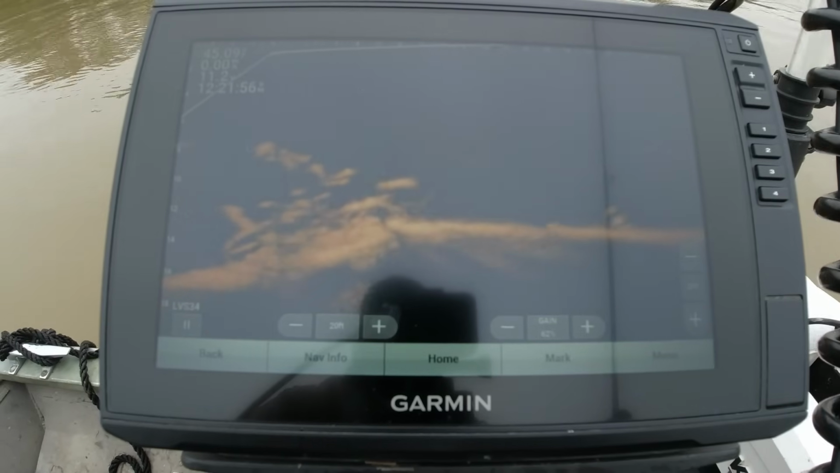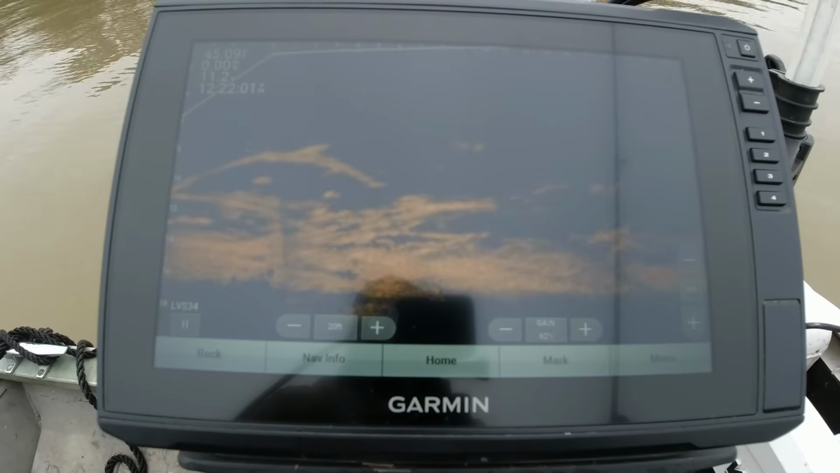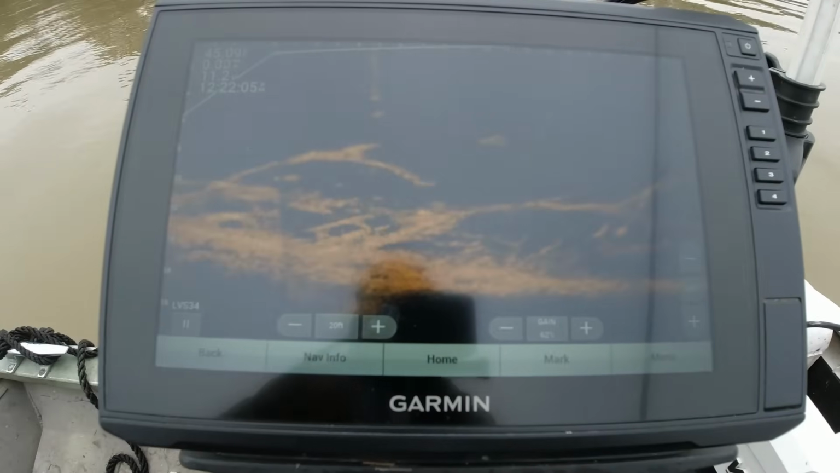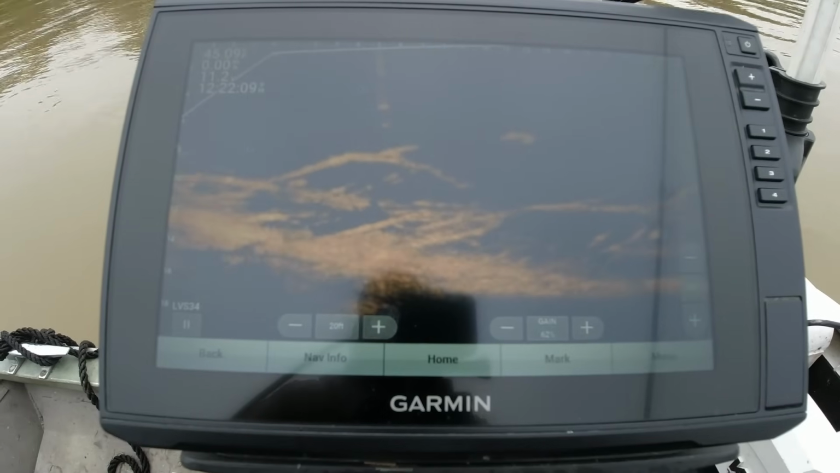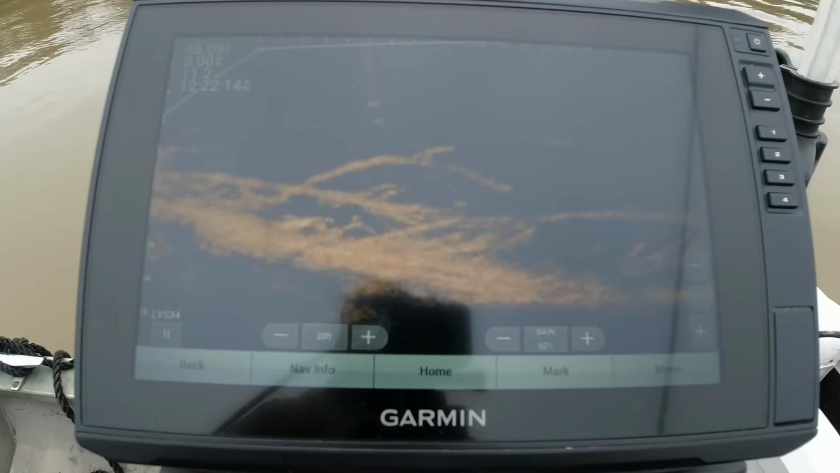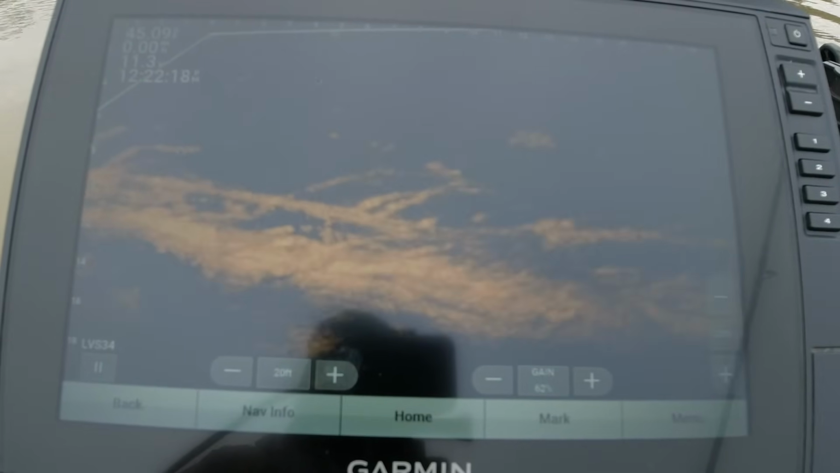They making tracks. And just like that, this may be him right here. So there's a couple up under there. Just so hard to see him. He's still swimming. He going deeper in it. Can't even see him anymore.